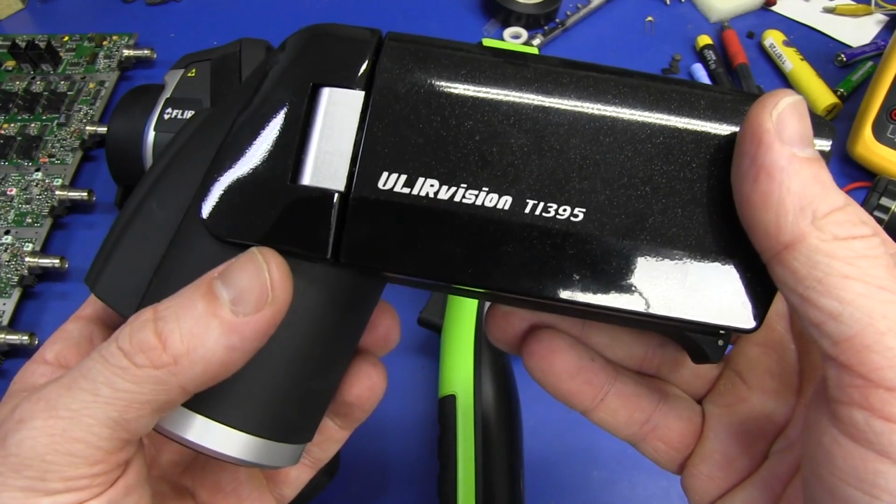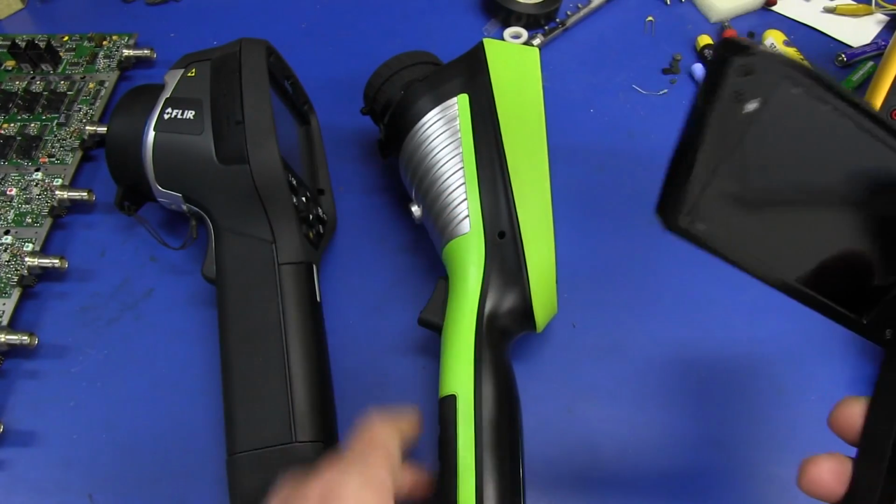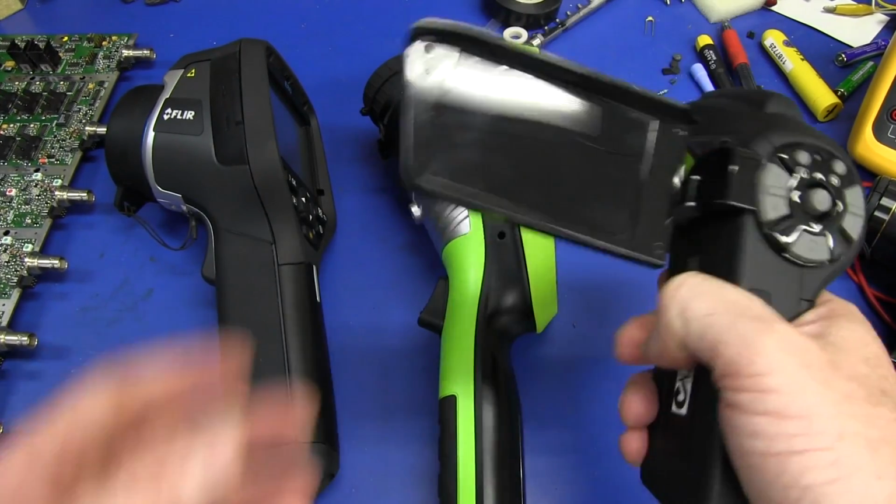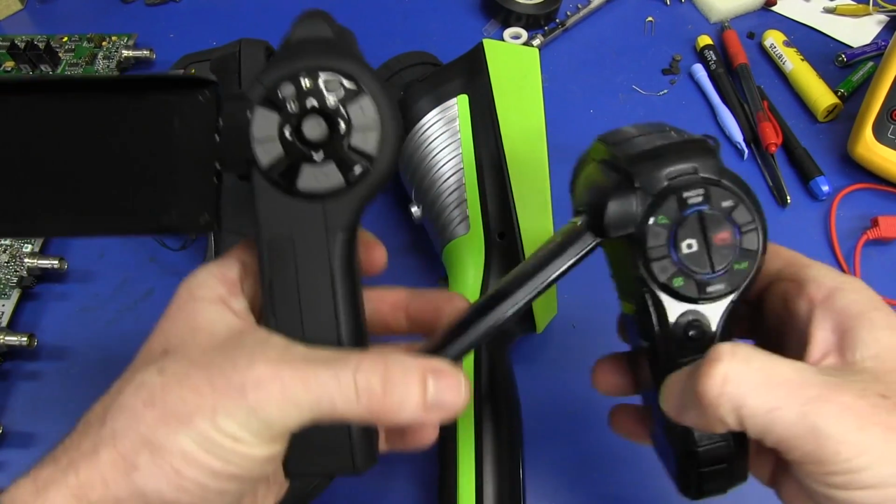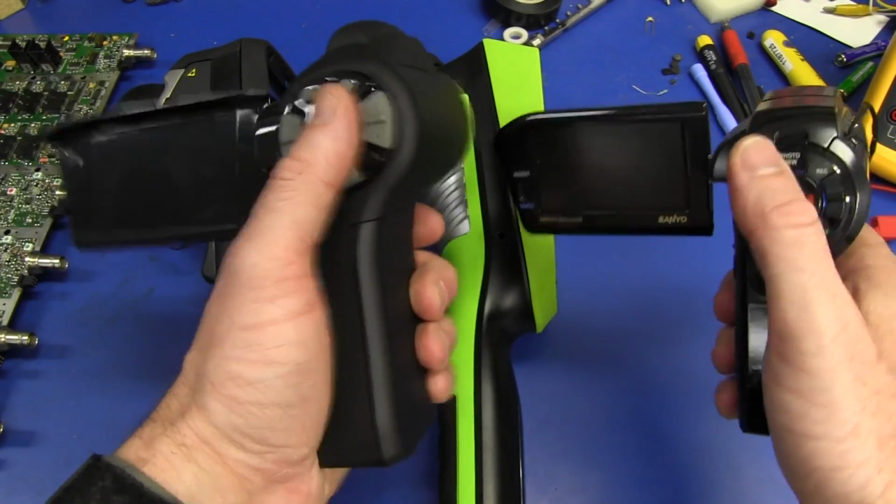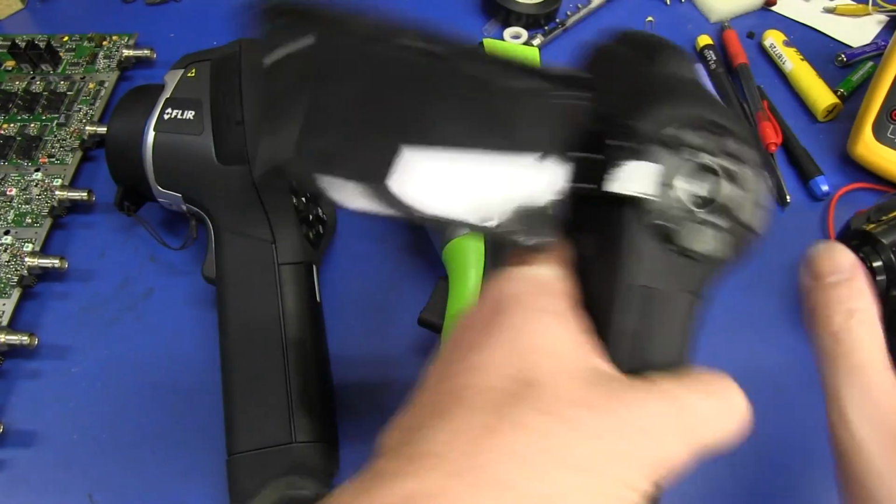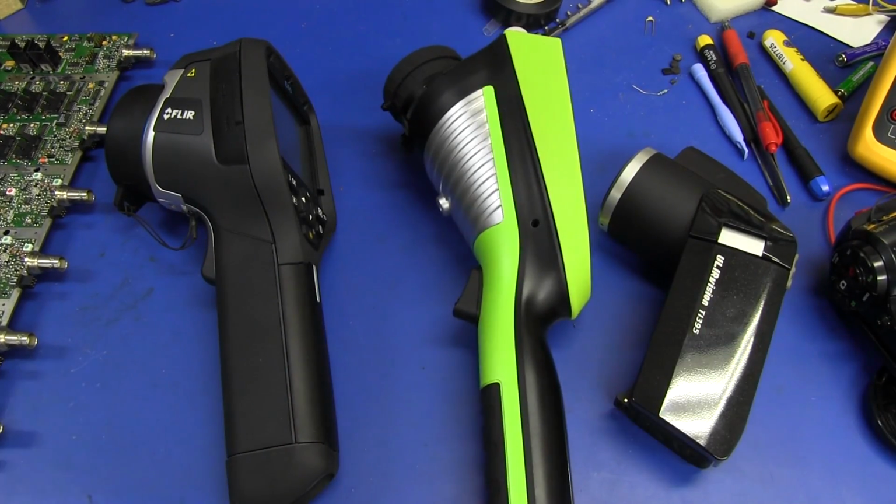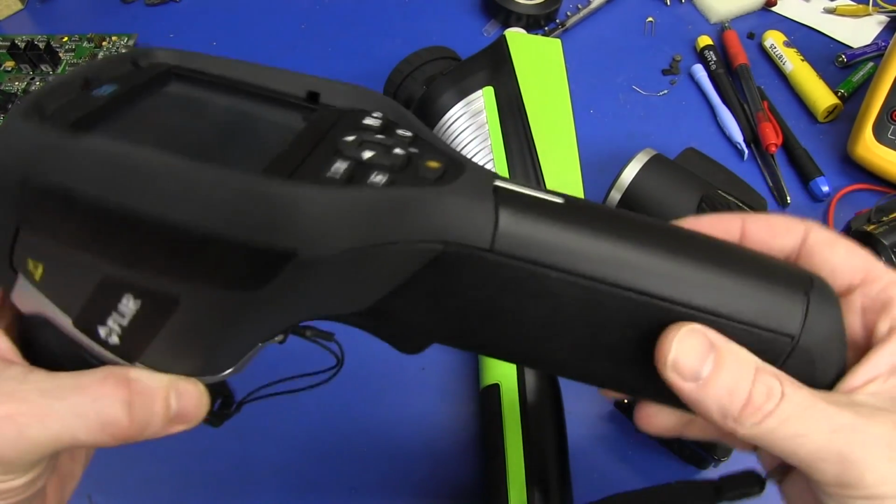And then we have the same brand again, UL Vision TI 395. This is I think a couple of $1,000 more expensive than this one, and it's a gun style one, and it's almost identical look and feel to the Sanyo Exacti camera I used to use for the blog. Oh man, I love it. So that's a nice little funky form factor. I don't really like this form factor on here. In fact, after I finish doing some thermal measurements of this, I think I'm going to do a separate video just playing around with these things.